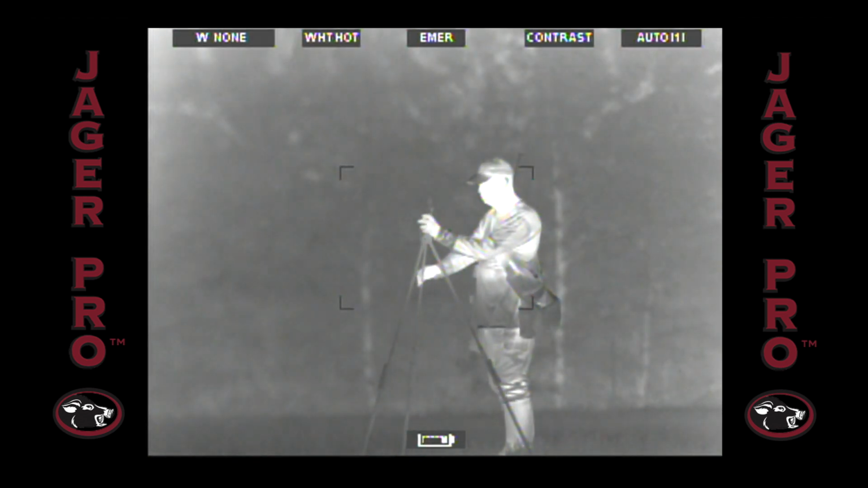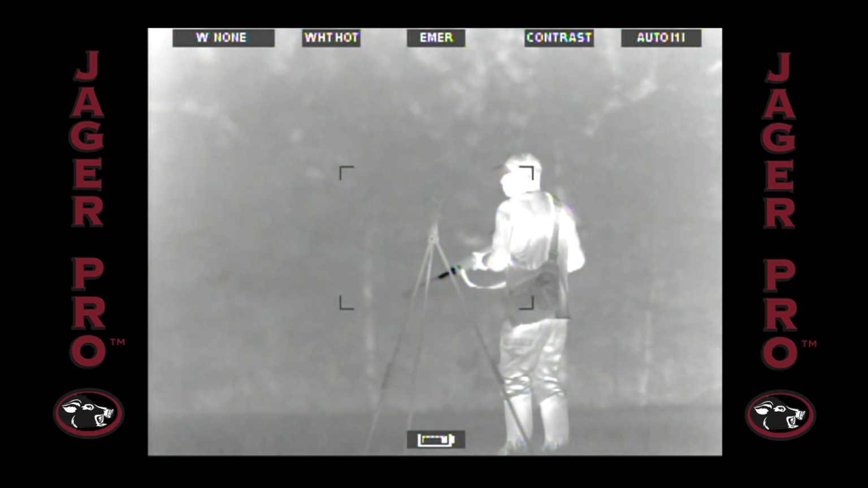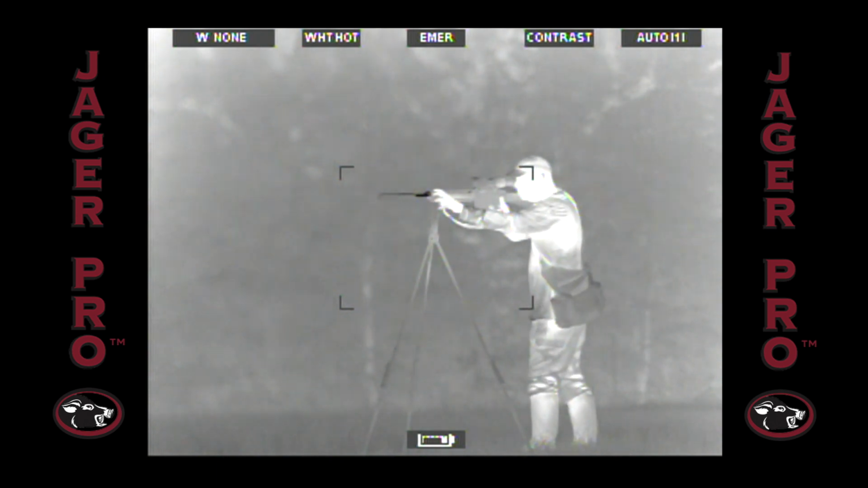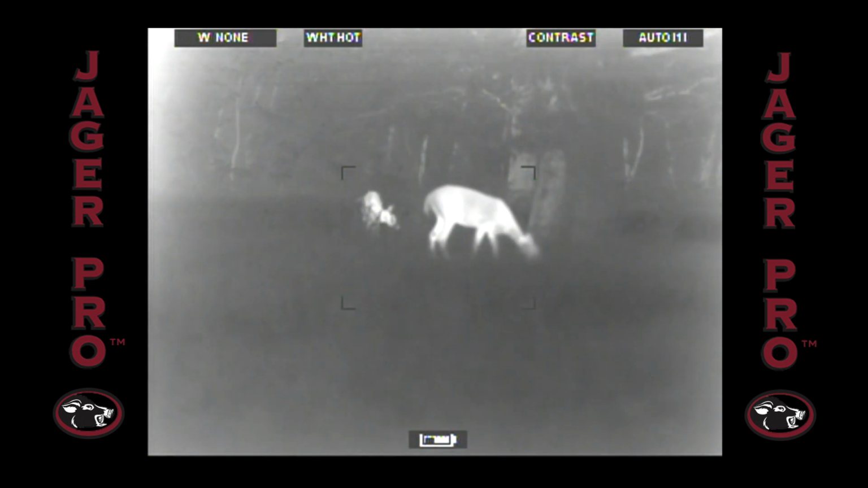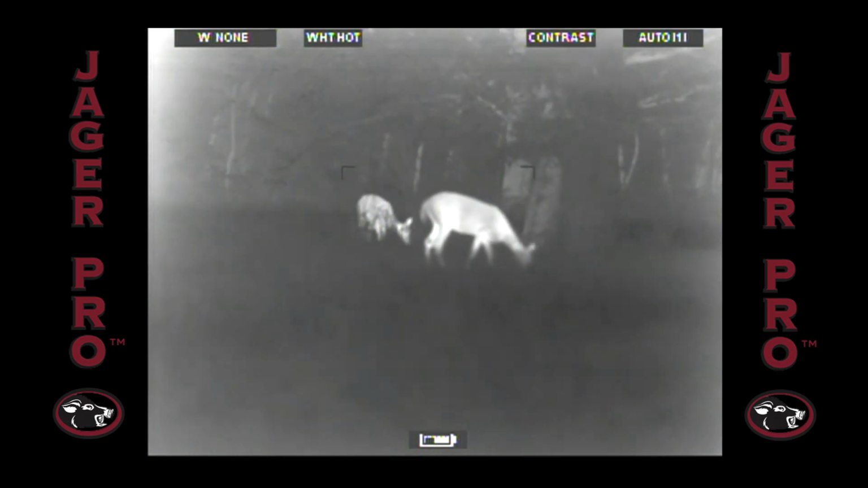A quiet stalk with wind in your face, followed by a tripod-supported shooting position, will be required in large 100-acre agricultural fields. But this approach may not be effective in wooded areas or in small 1 to 5 acre food plots, because white-tailed deer can alert single boars and sows to your presence.